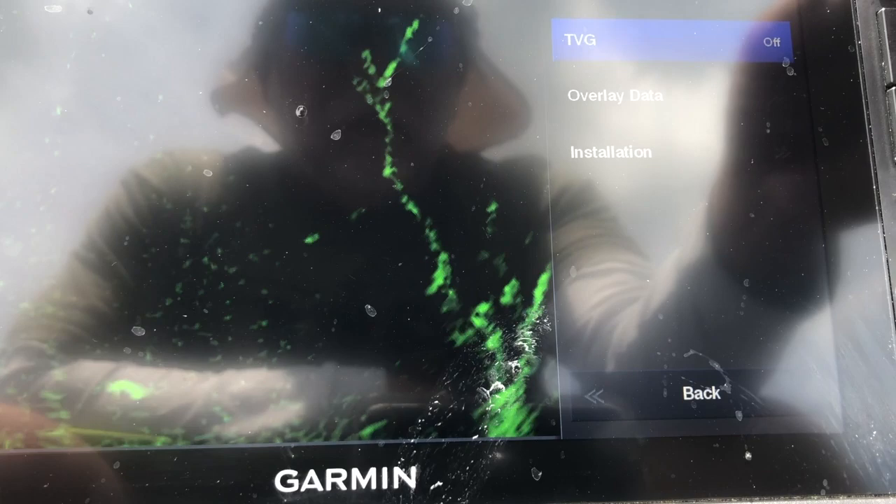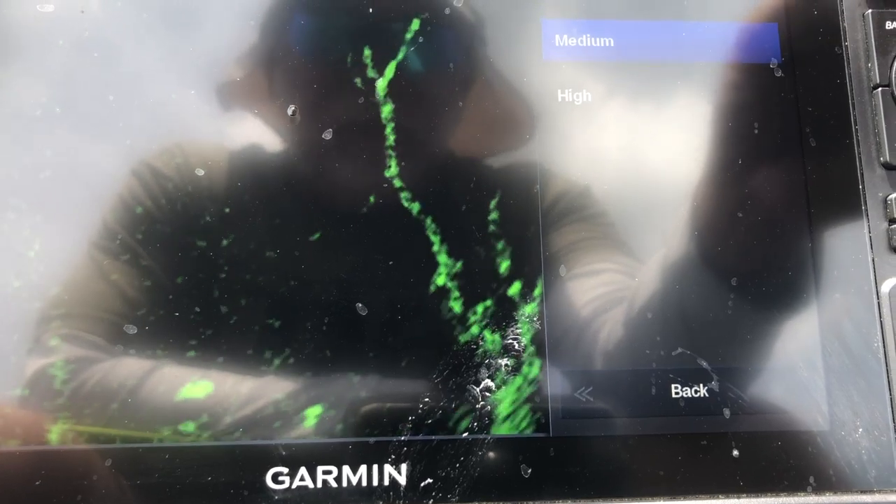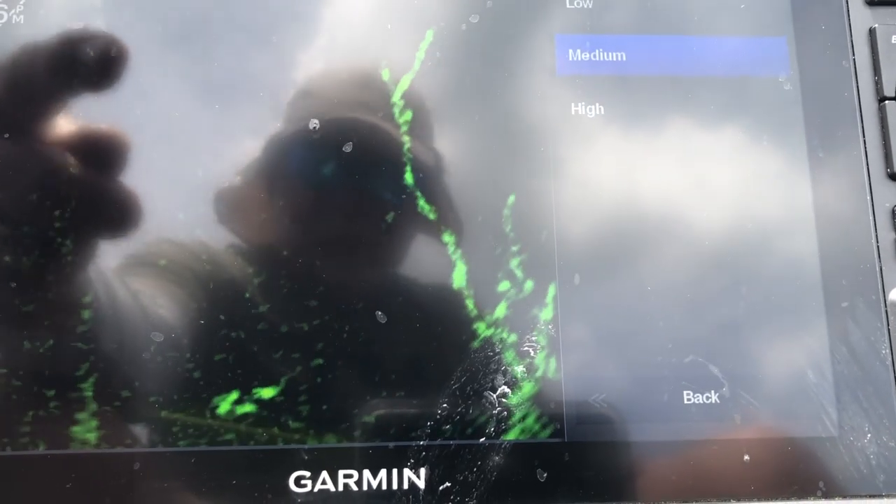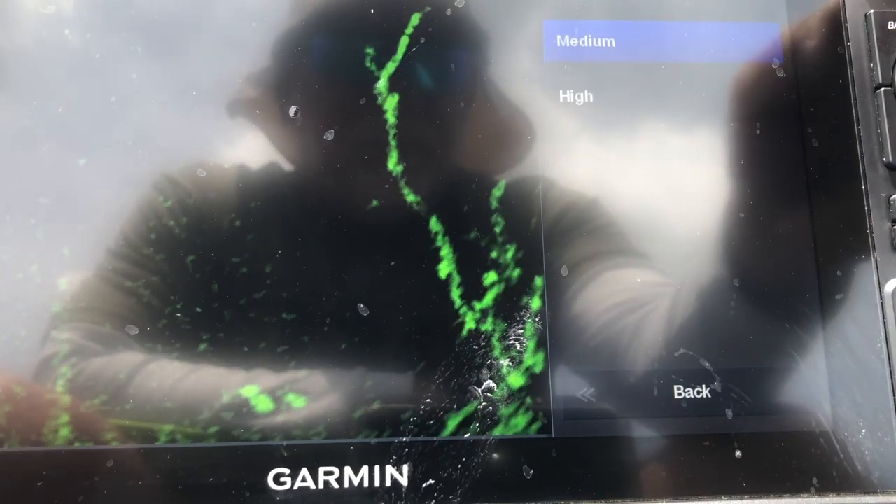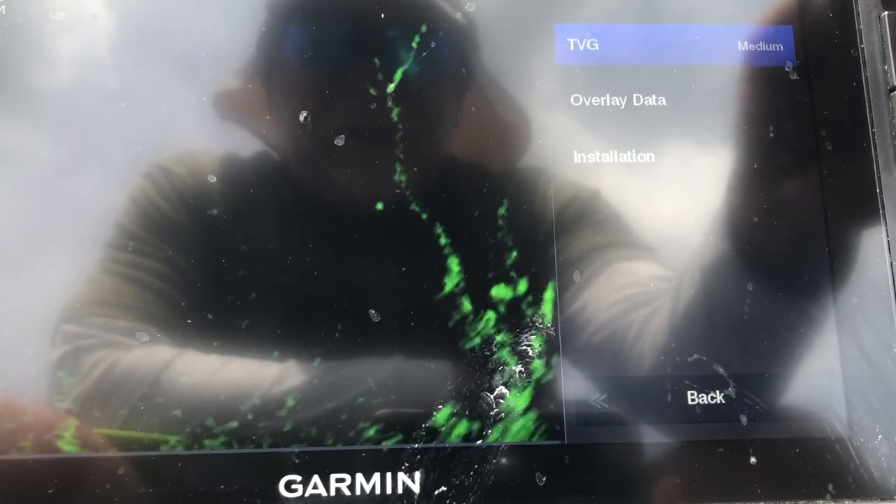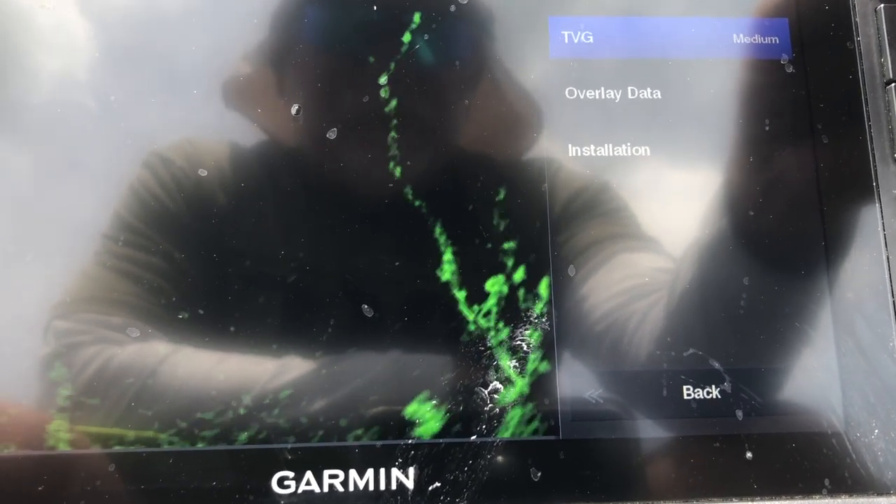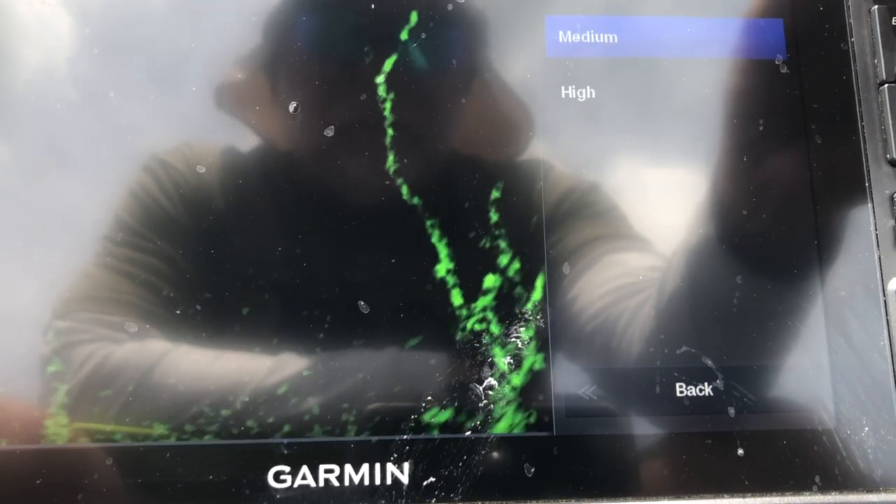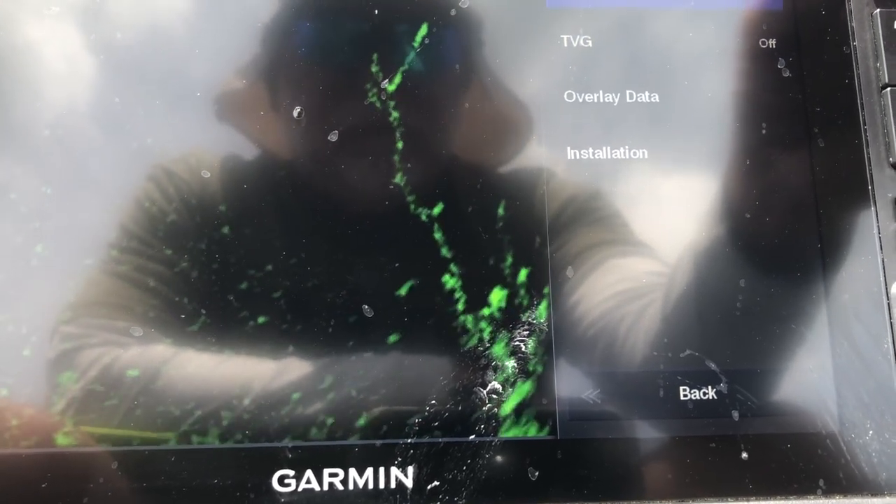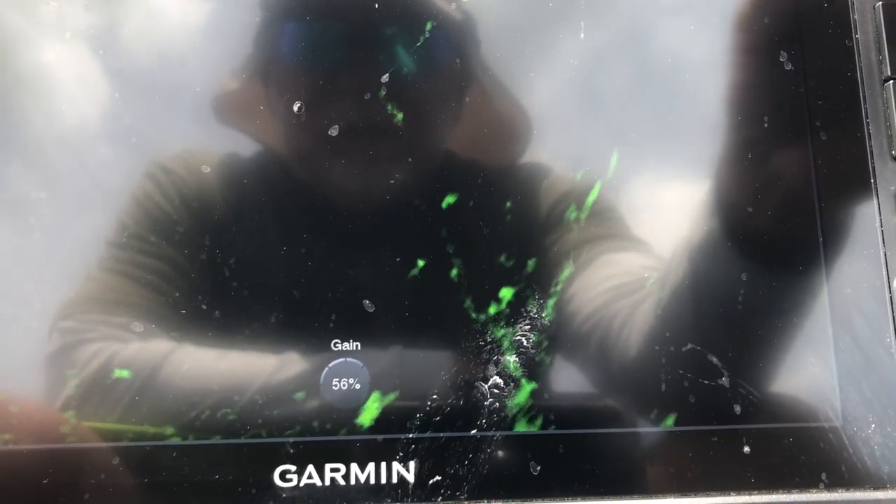TVG. Garmin recommends that you put it on medium, and watch right up here on the screen. You see the little sun rays coming down. When you put that on medium, it's going to take all that out. It just takes a lot of the clutter out, but I tend to see my fish better if I just take the TVG off. I like it off, and I can get rid of these sun rays just by adjusting the gain.